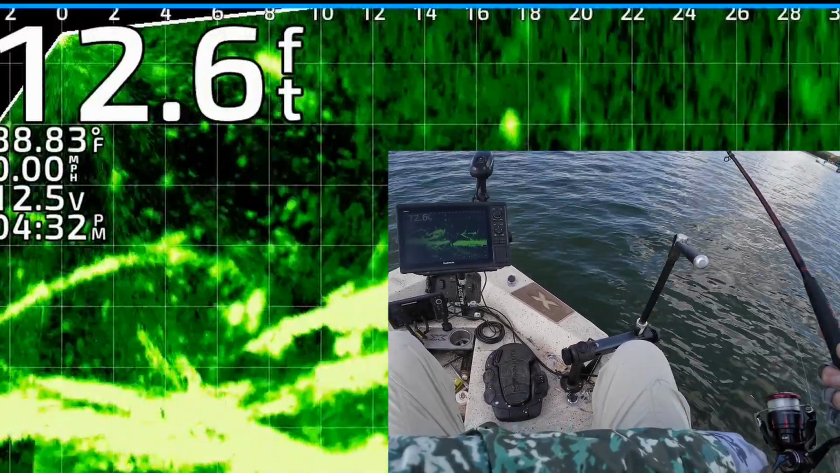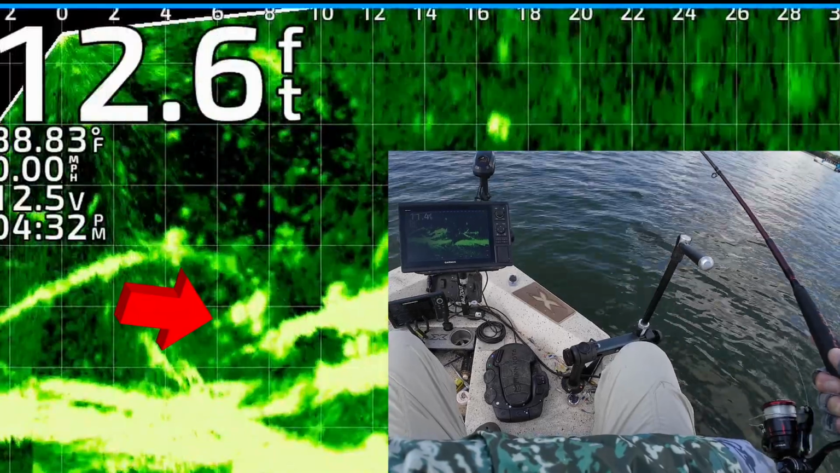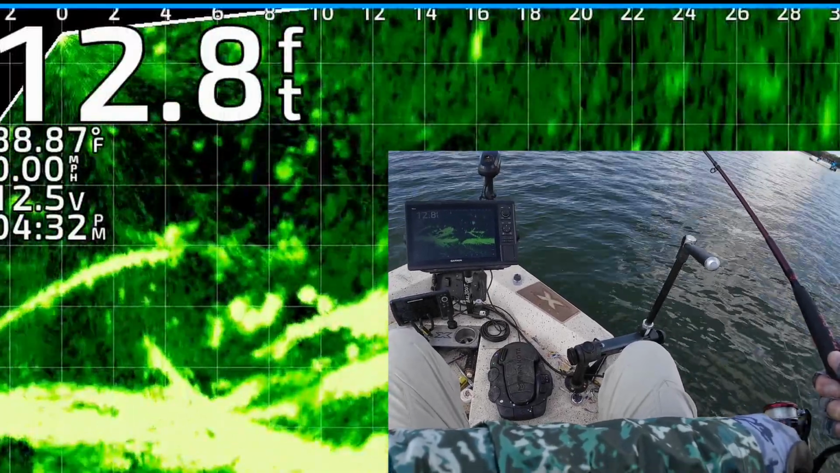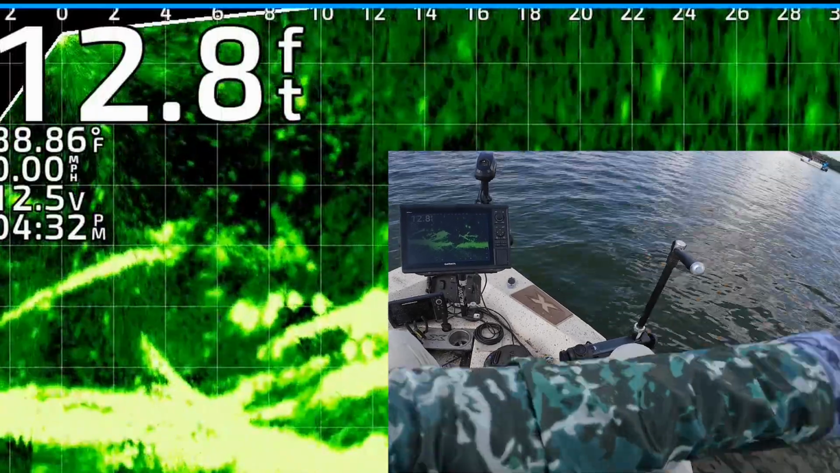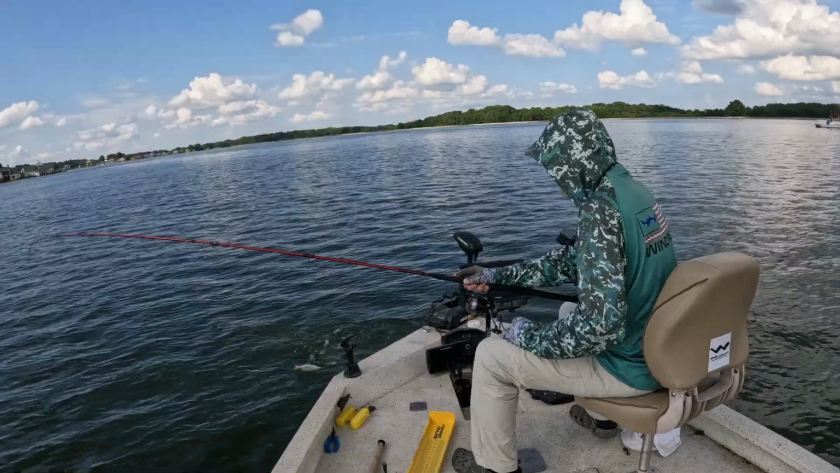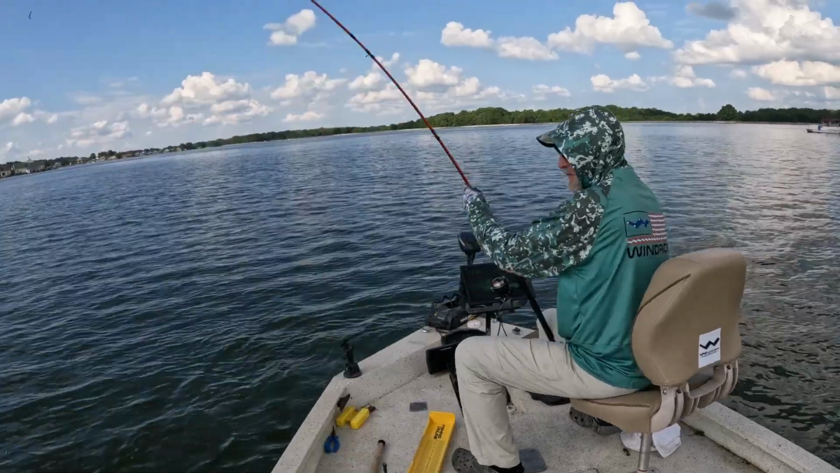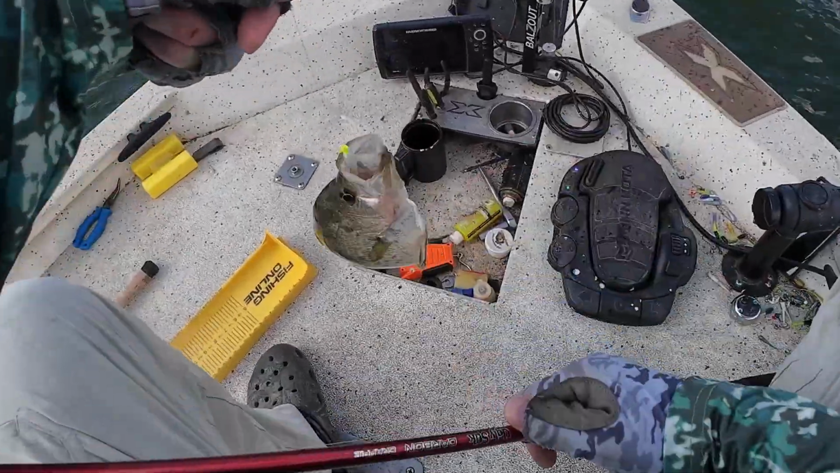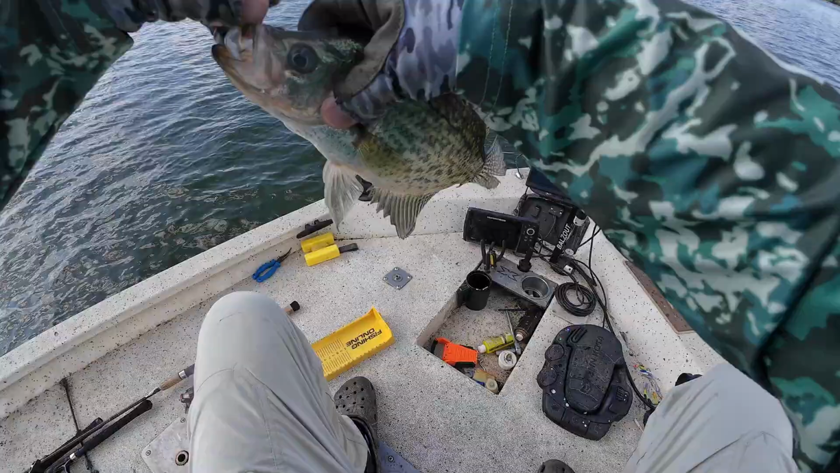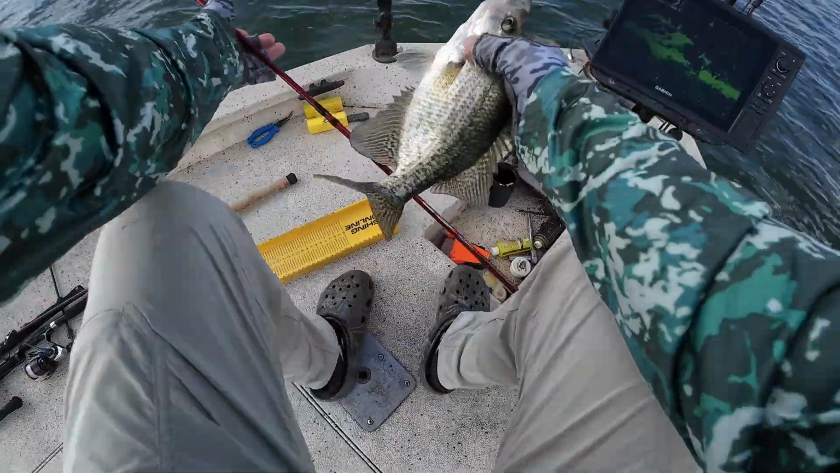Sometimes when you reel it up, that will trigger them as well. But I've got it sitting right there. One of them's coming to get it right there. He's got it. He came up and took a bite out of it. Let it sit there in front of him for about 3 hours. I decided to eat it. Goodness gracious, these suckers are picky.